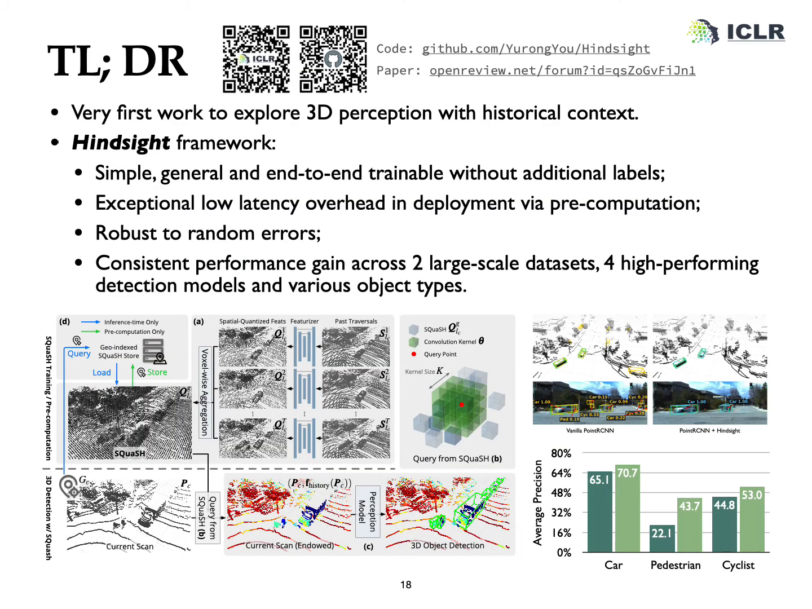In conclusion, the HiSCI framework utilizes path traversals which are previously ignored to significantly improve 3D perception. Our method is general, easily trainable, and introduces very low latency for consistent performance gains.